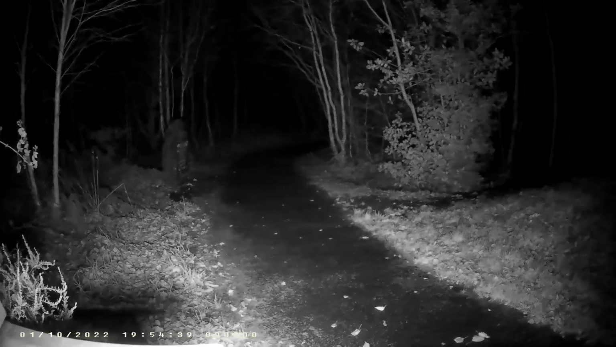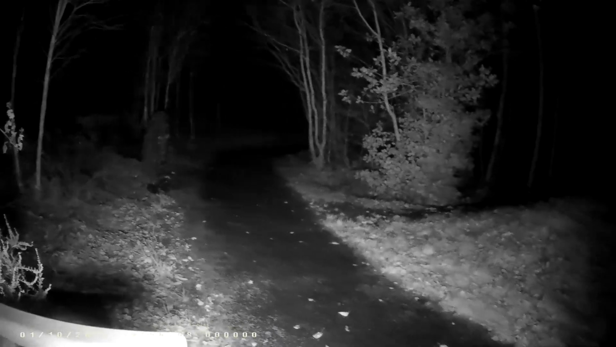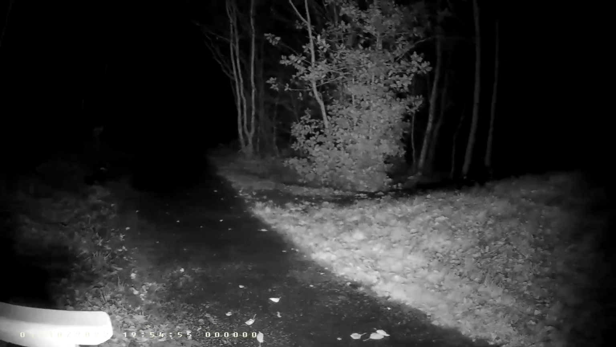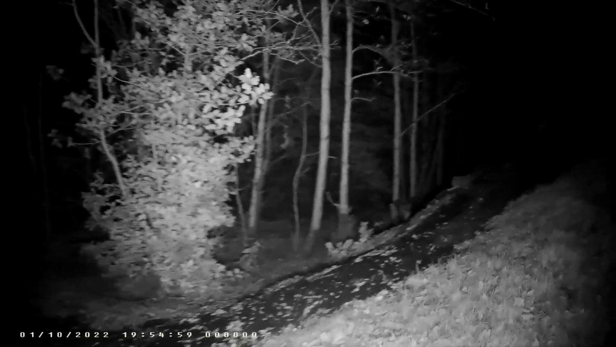Just footsteps. And I could have mistaken it for something else. But as you can understand, I'm out here on my own, and it does make you feel uneasy when you have unexplained noises and no idea what it is. Anyway.